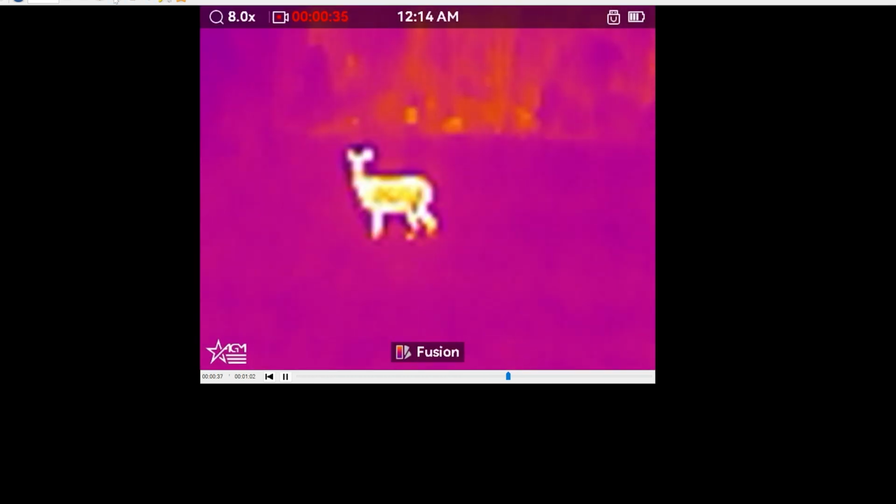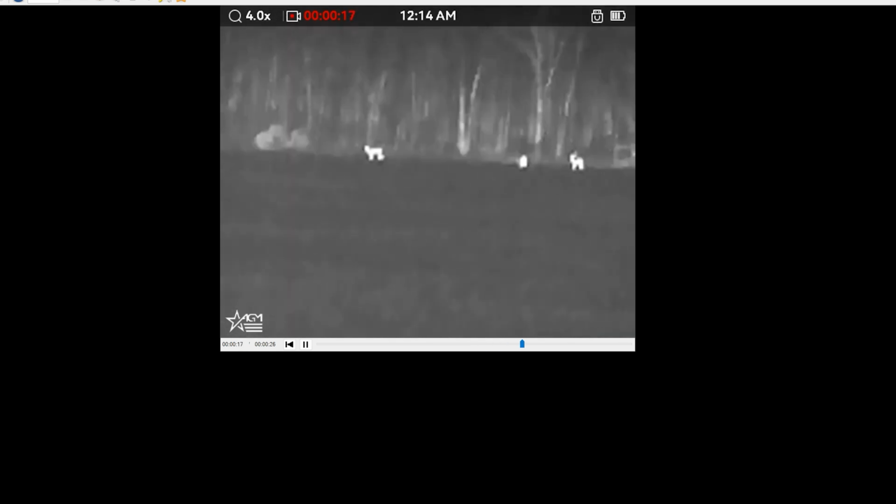Again, it's so far out, I'm trying to hand hold it here, which is a little tricky to do. But look at how detailed. Like I said, it's so impressive for what this thing does. We got another one of them right here. Look at out here. You can see them all. Again, when I zoom in, we lose resolution, but there's just deer everywhere. Everywhere you go, everything you're looking at, we just got deer running all over. Clear as day, easy to see, easy to identify. Pretty neat, and they just jump right out.